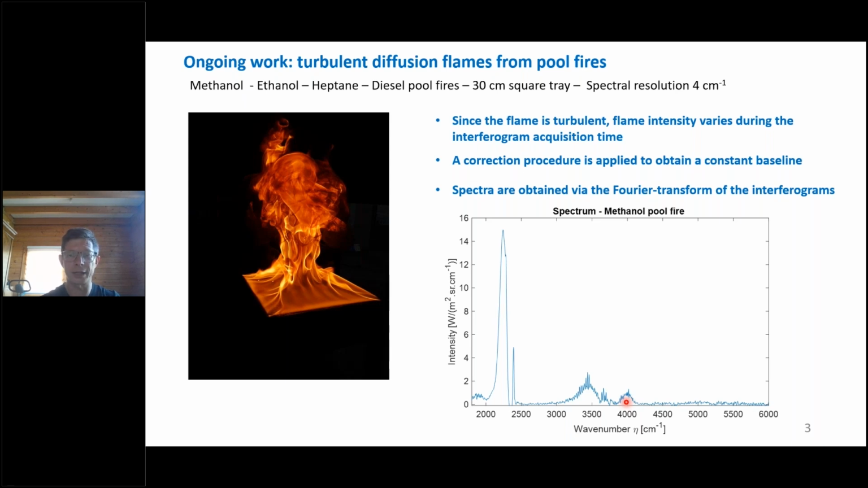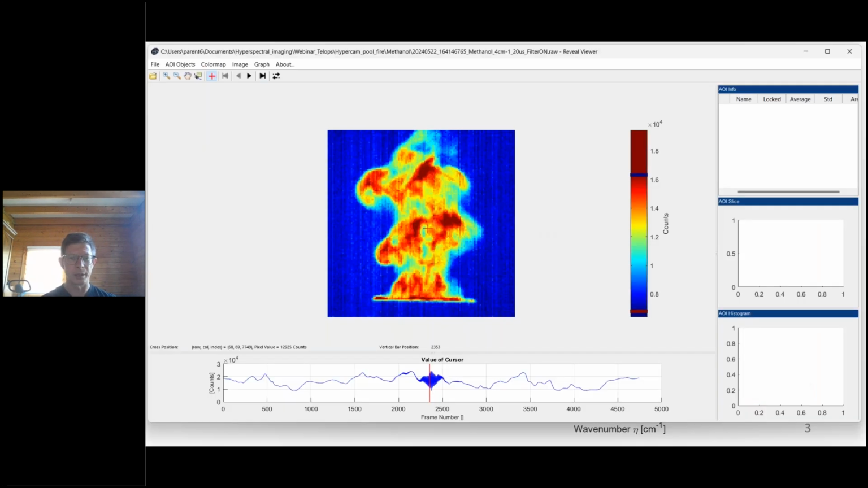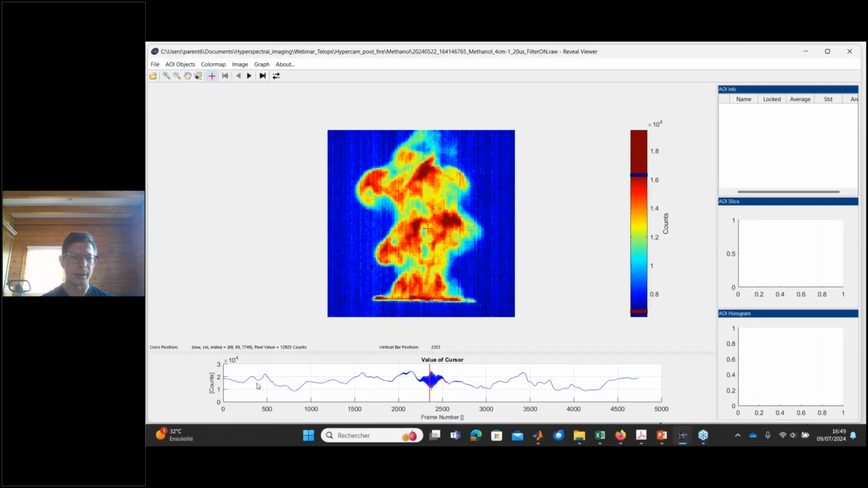Just to go further, what I can show you is some images obtained by the hyperspectral camera. Let's start with that one. In this figure, we find again this whole interferogram that contains all the fluctuations due to the fact that the flame is not static. It is turbulent. You can move to see the interferograms at different points of the image.